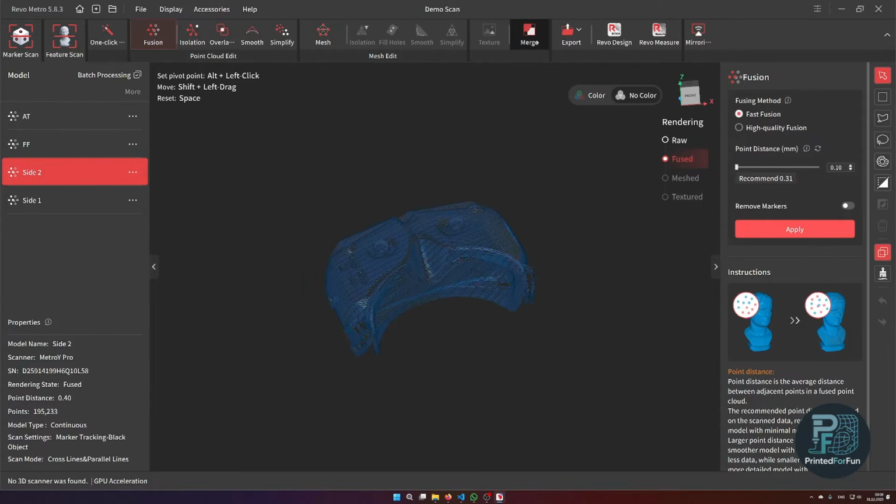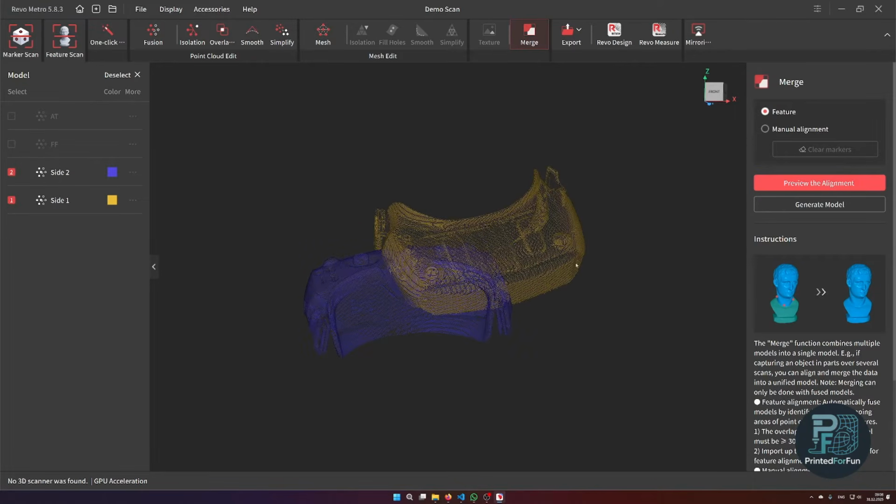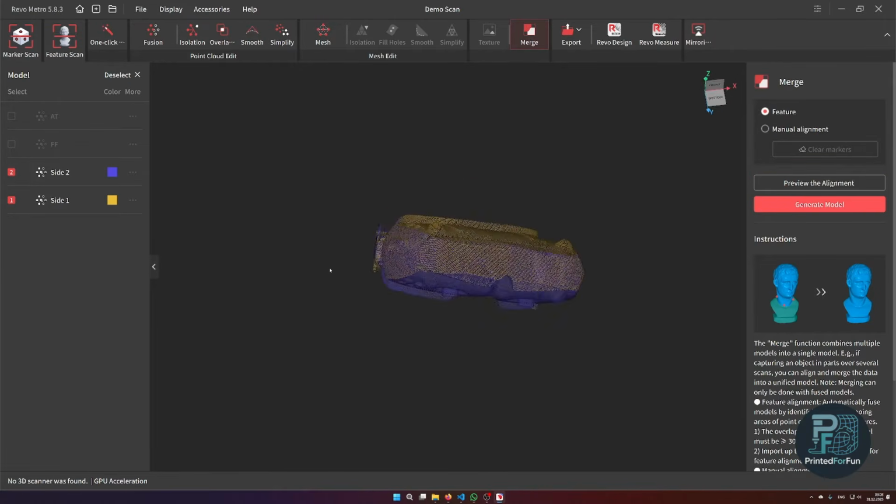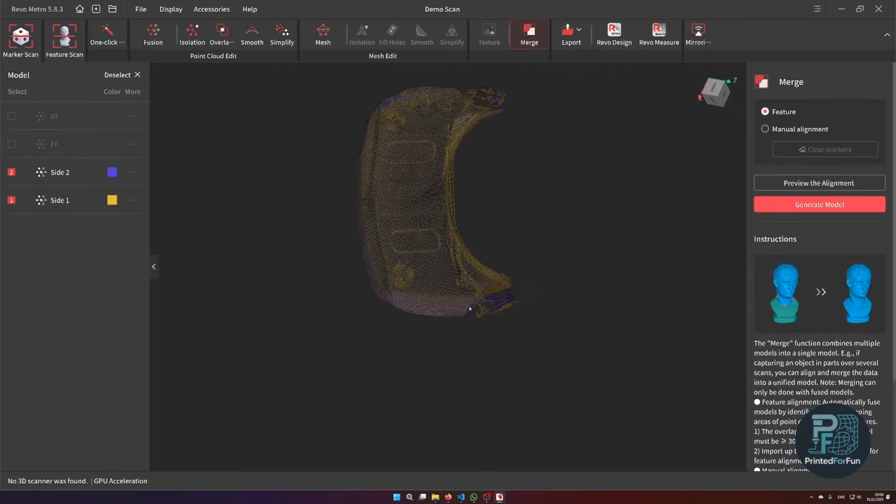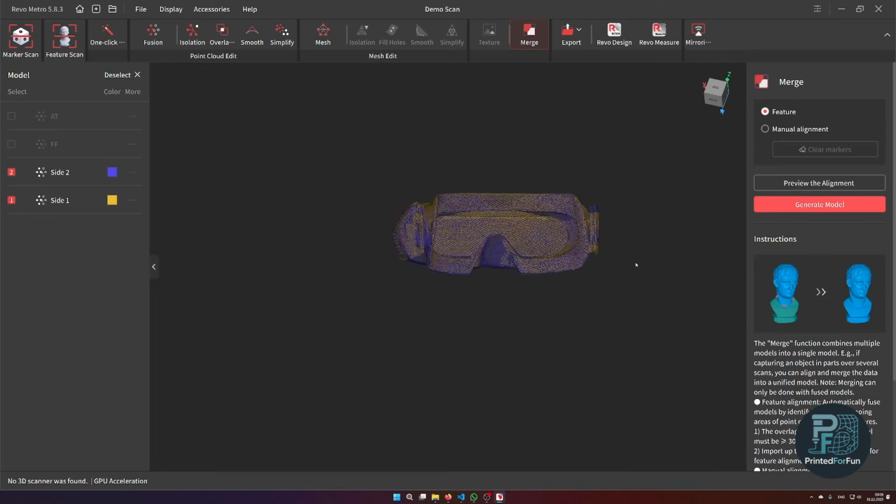So then after we isolated the scans, we can move on and merge the scans. This is simply done by selecting the merge tab and selecting the 2 scans we want to merge. There are 2 options. There's the feature merging and the manual alignment. Feature merging is basically automatic merging. So we can now preview it, and it actually should work quite well because there is a lot of overlap between the scans. You have to keep in mind, for feature merging to work, you need to have sufficient overlap between the scans. But as you can also see, here the tabs on the side, they moved during scanning.